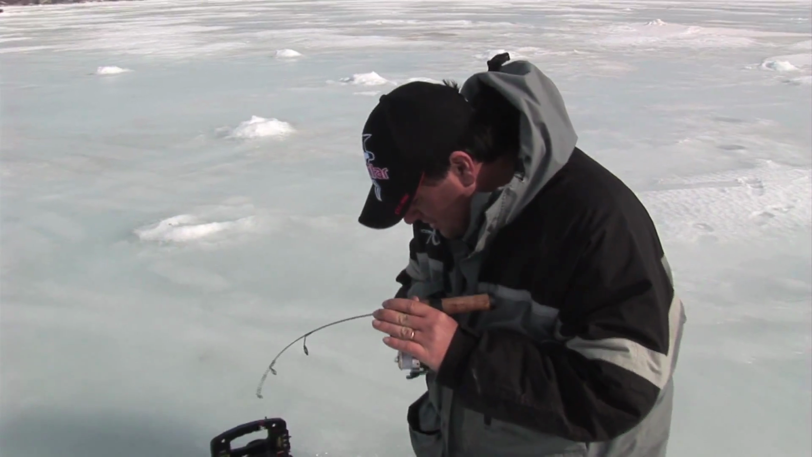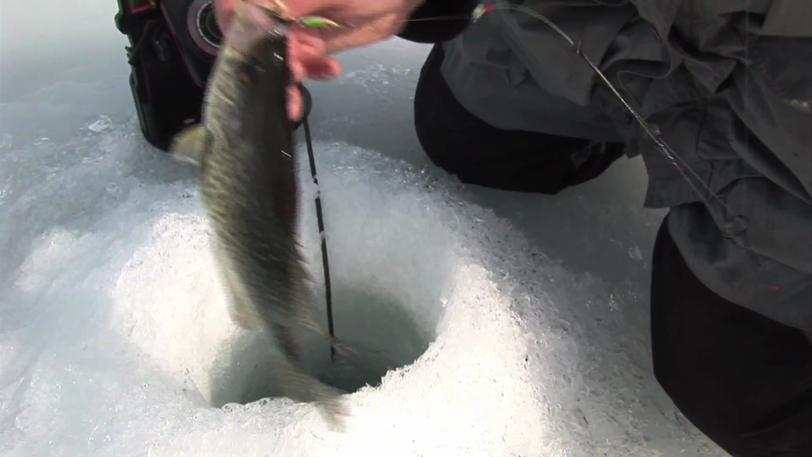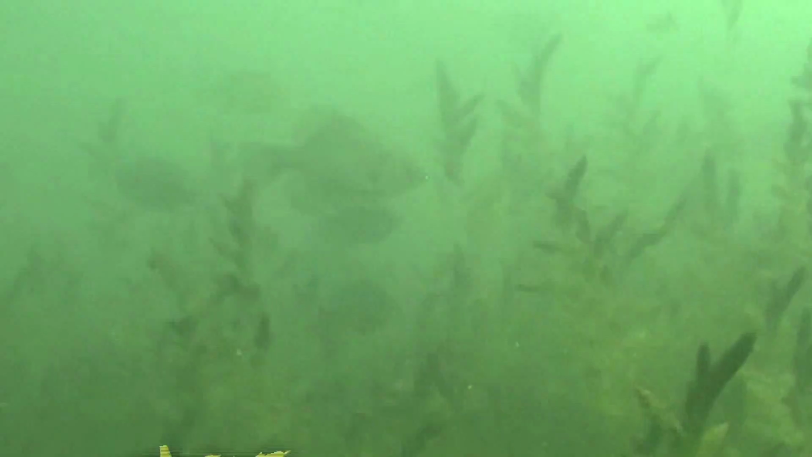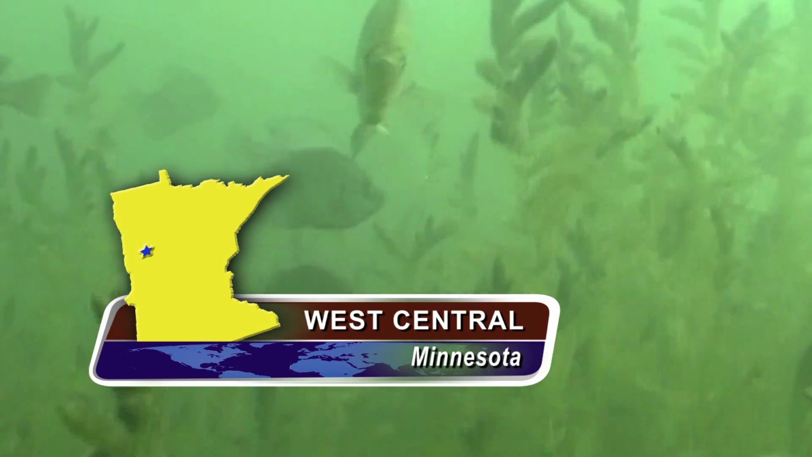There's a good fish. Oh yeah, there's another nice crappie. Yeah. That's a beauty there. You know, typically we'll find the bigger fish are the more aggressive fish at the top of the school. And generally you're working on the top of the school and you're trying to get those fish to come up. But the dynamics of the school are a little bit different in this situation.